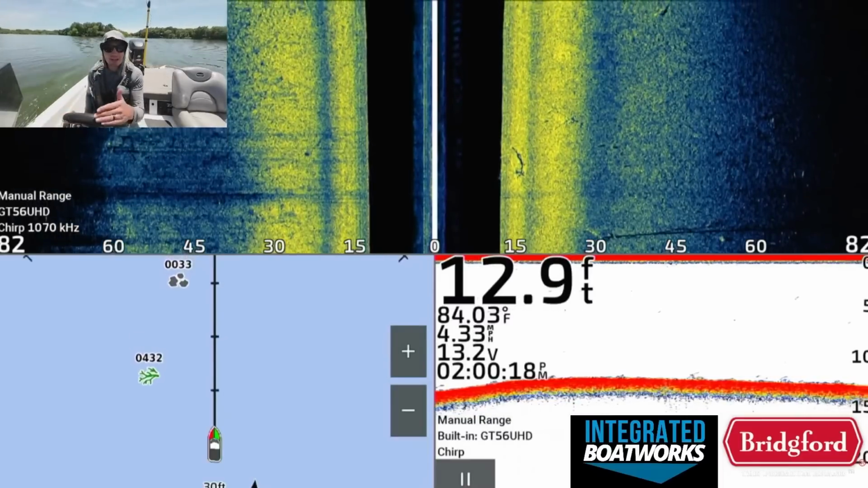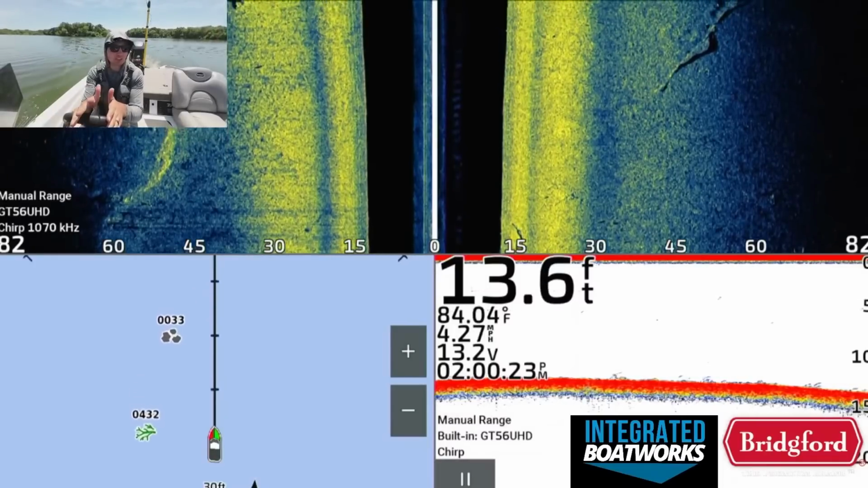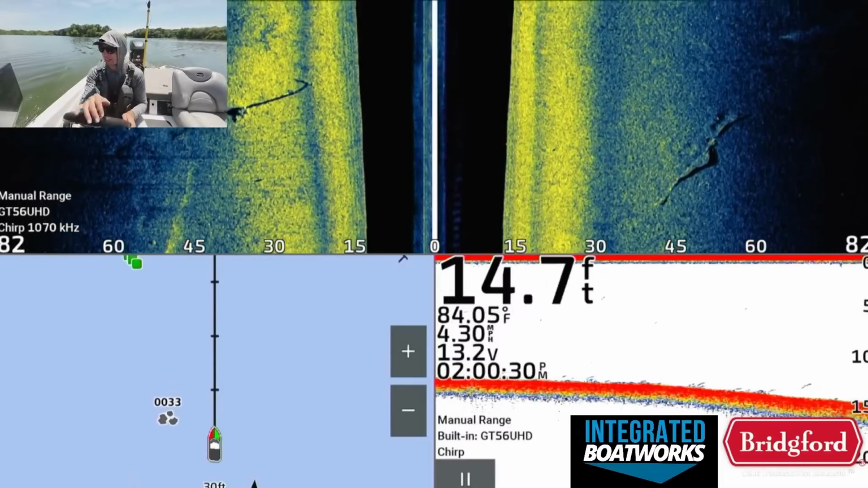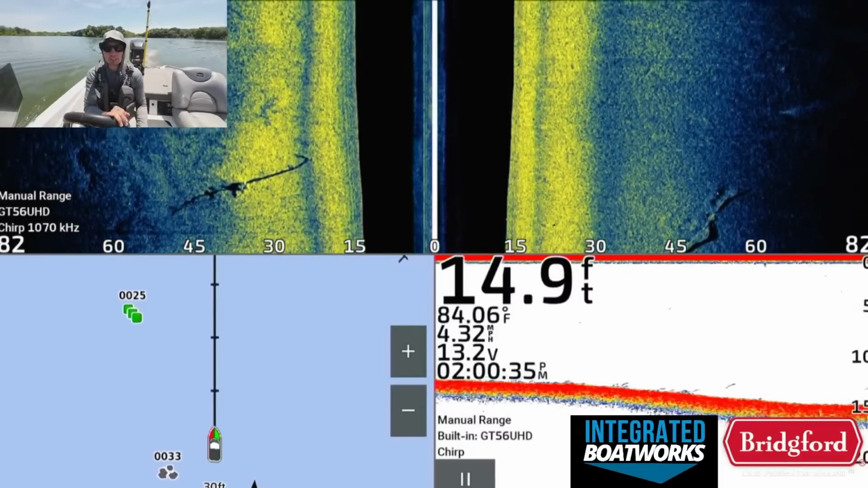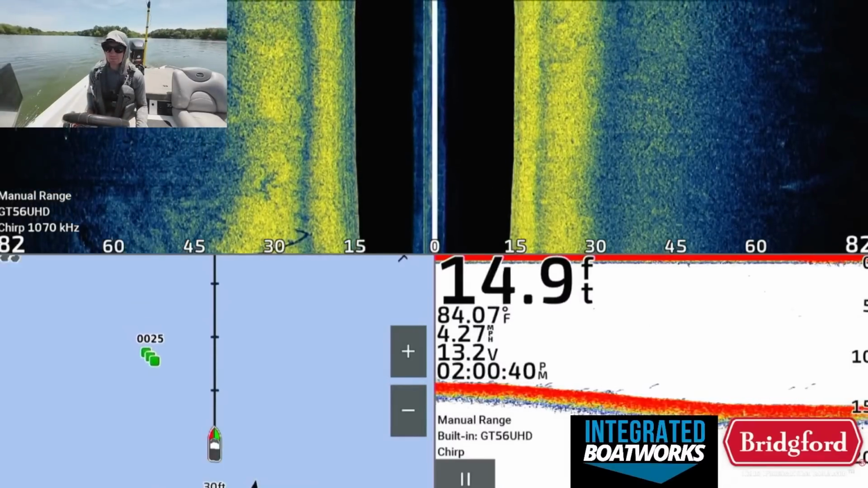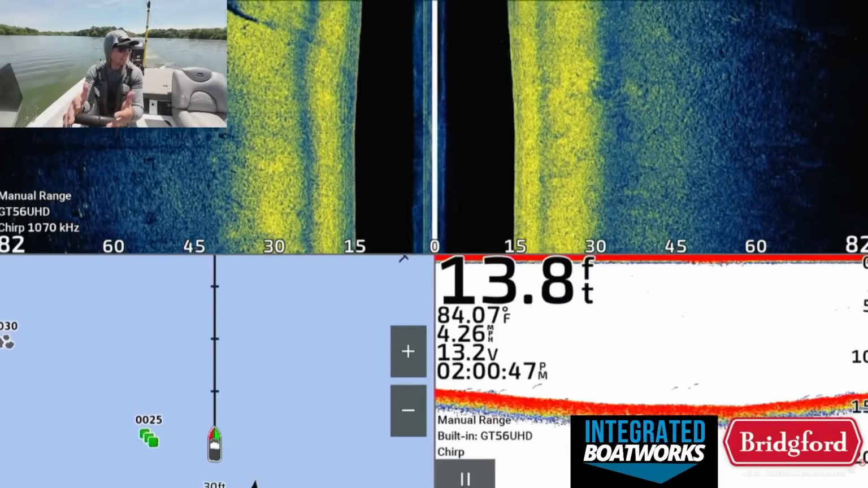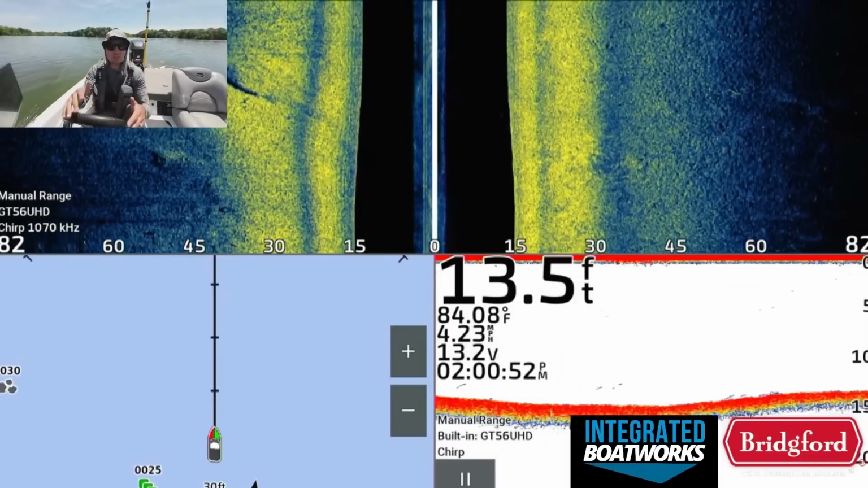Now, I do have a game plan in mind when situations like this occur, and usually what that game plan is, is run as many pieces of brush as I possibly can, making 2 to 5 casts per brush pile and just running as many pieces of brush as I can possibly think of. This is a strategy that I start employing when I feel like I can't find a bigger concentration of fish, I can't find a school of fish, and that's what I normally do in these uncut videos is I try to find groups of fish that are maybe 10 to 15 fish large.